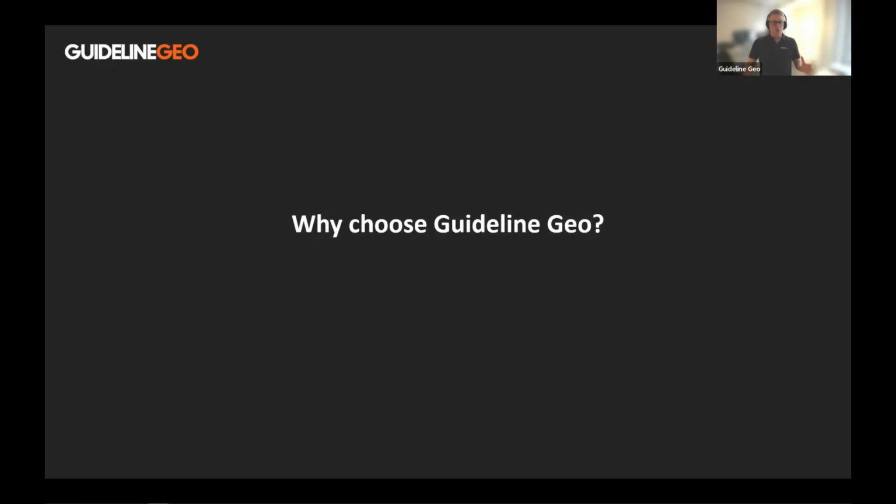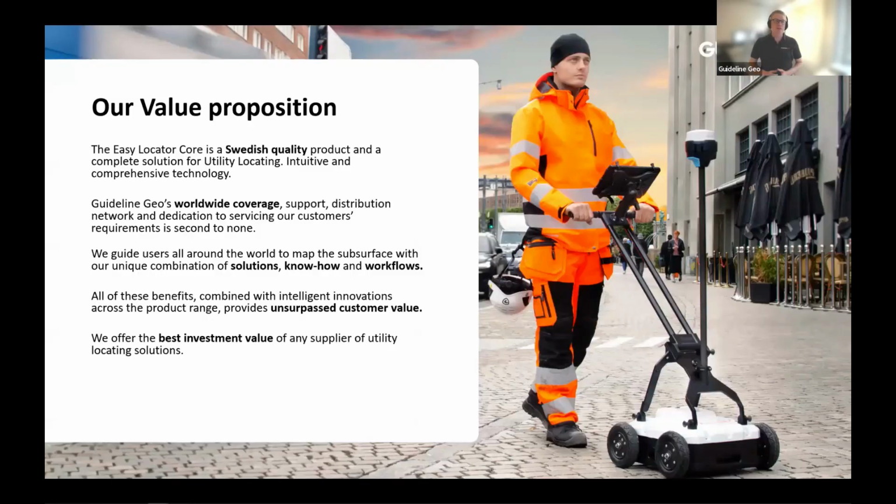So why would you choose Guideline Geo, and why specifically choose the Easy Locator Core? Well, several reasons, of course. First of all, it's a Swedish quality product. It's a complete solution for utility locating. And as we've already discussed, very intuitive, but still very comprehensive in terms of technology and capabilities.